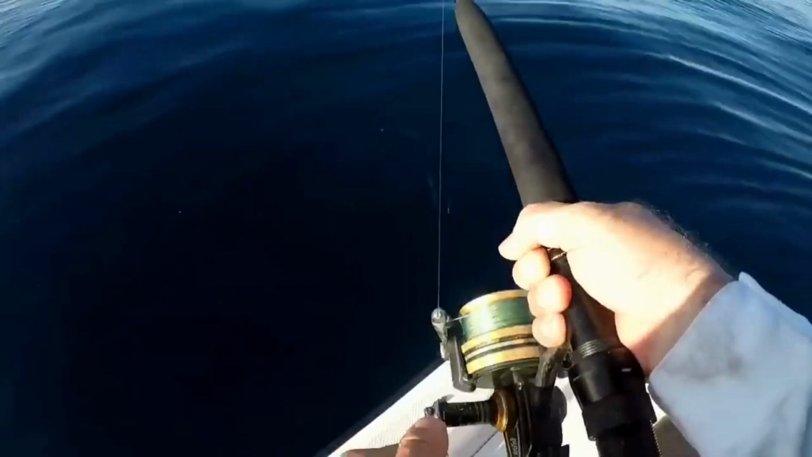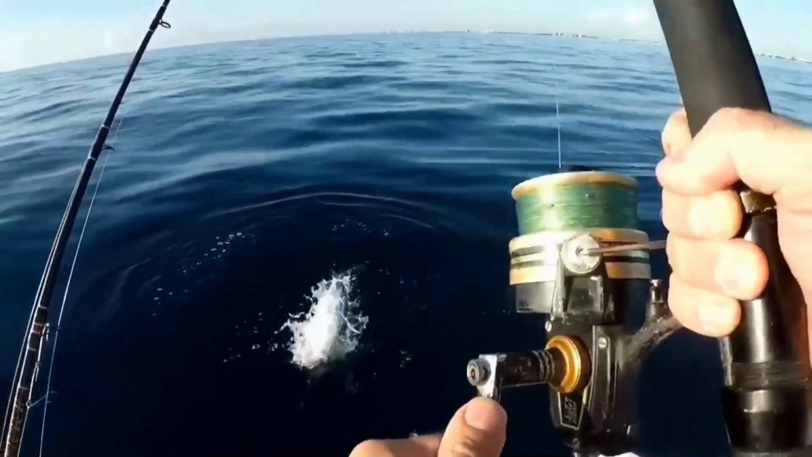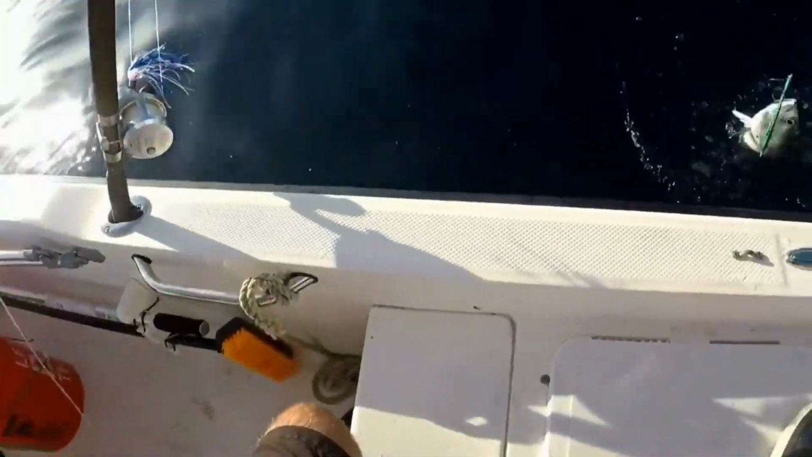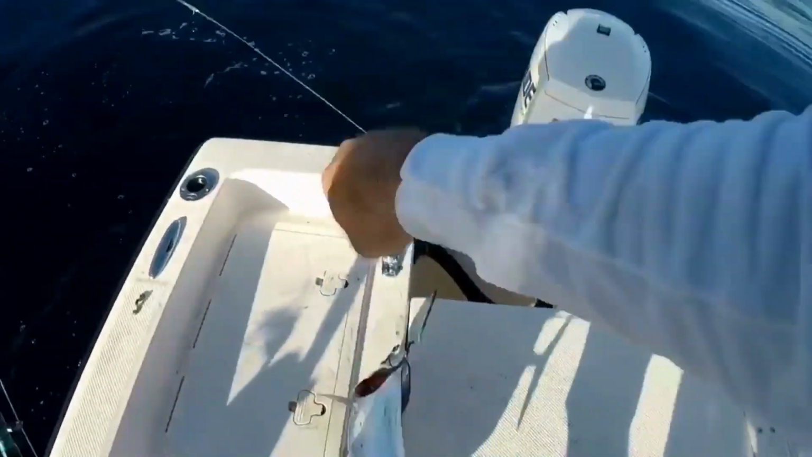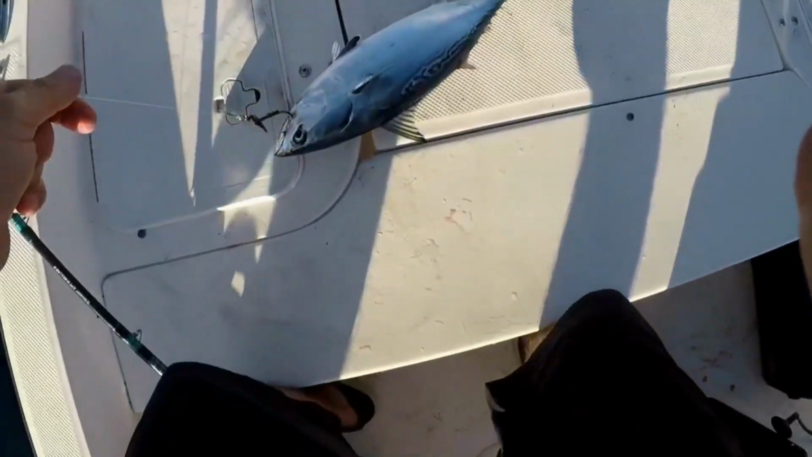Vertical jigging, you can also pull up bonitas non-stop at a certain time of year, which happens to be the late summer months of like June and July. They will eat vertical jigs all day long. Bonita on the vertical jig. And so that's drifting for you.